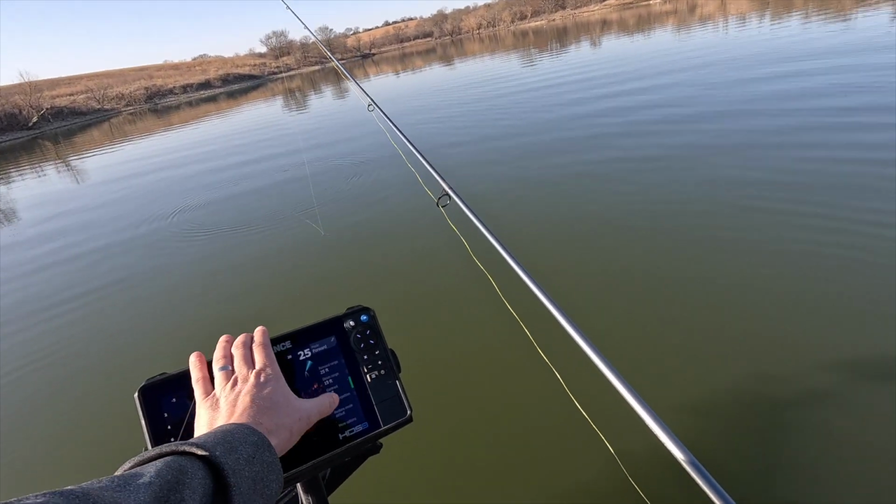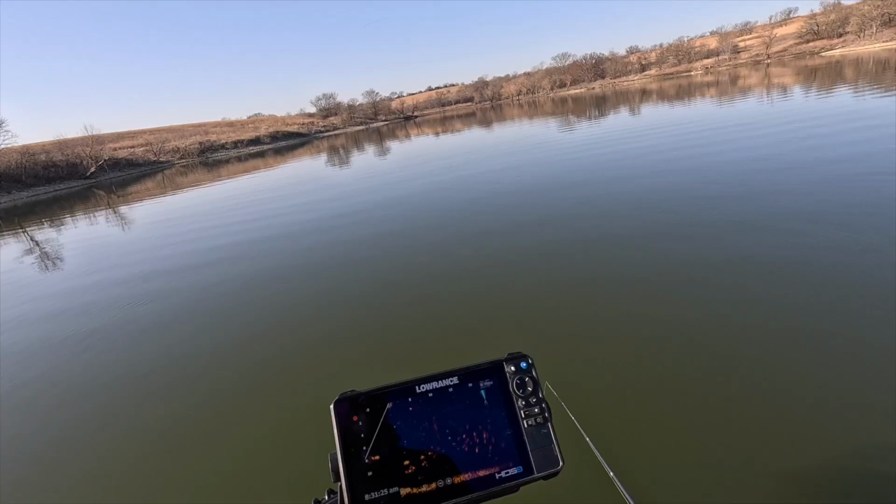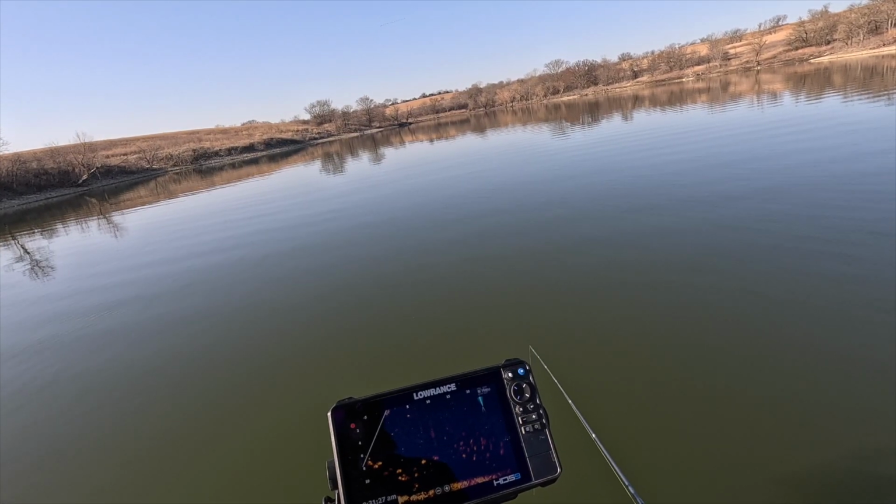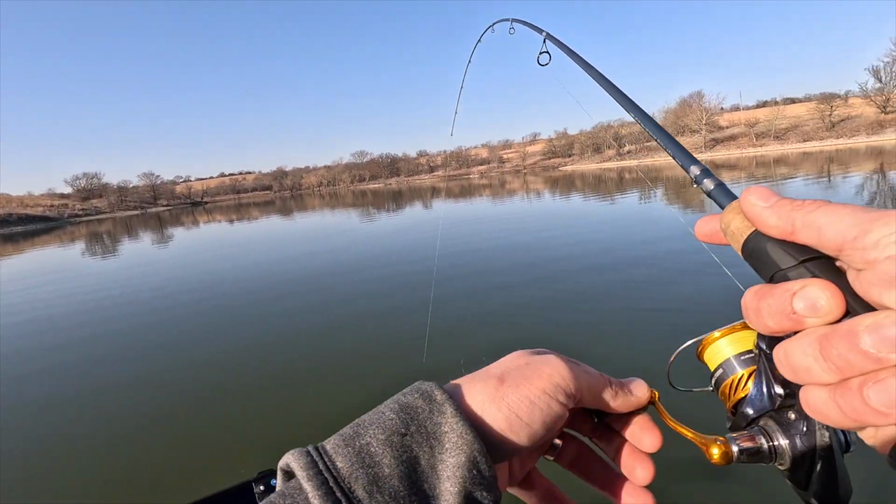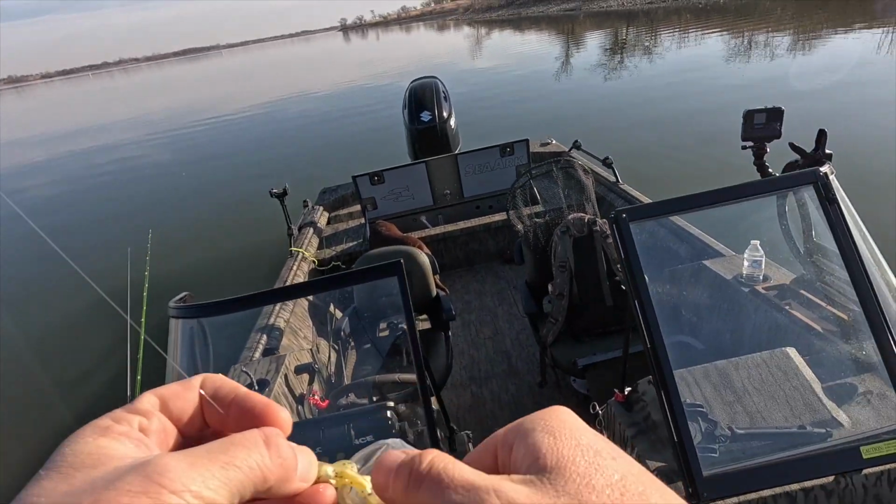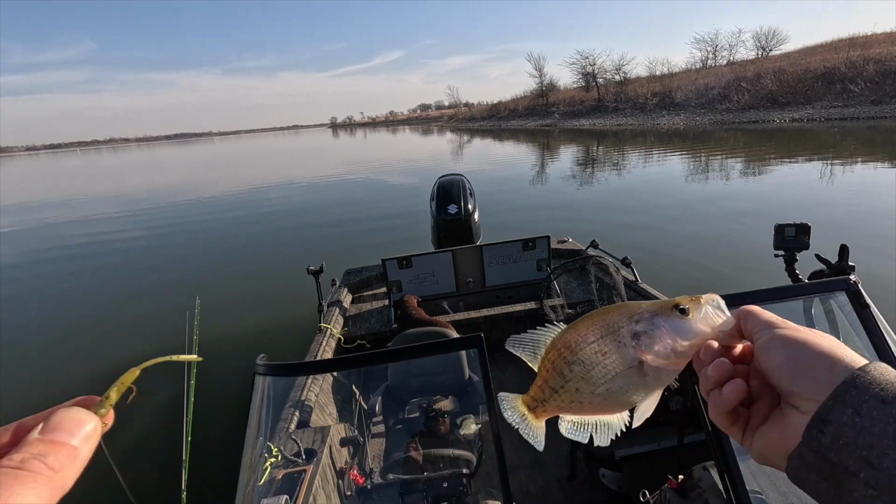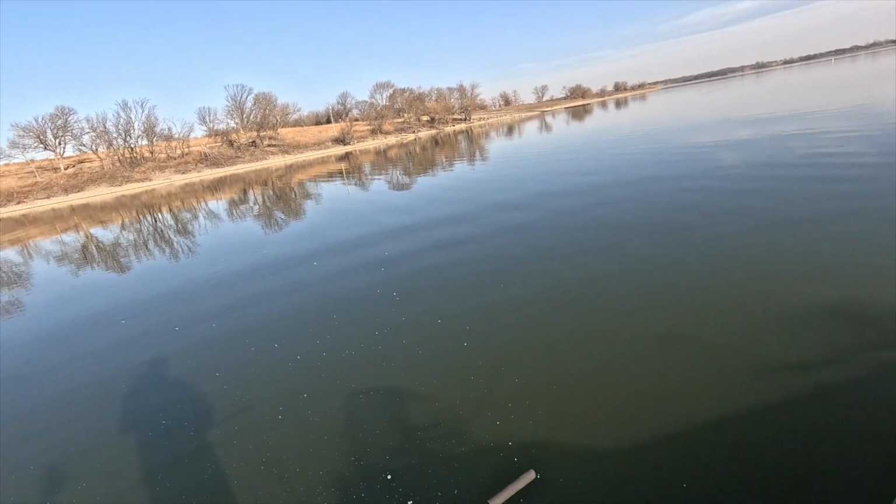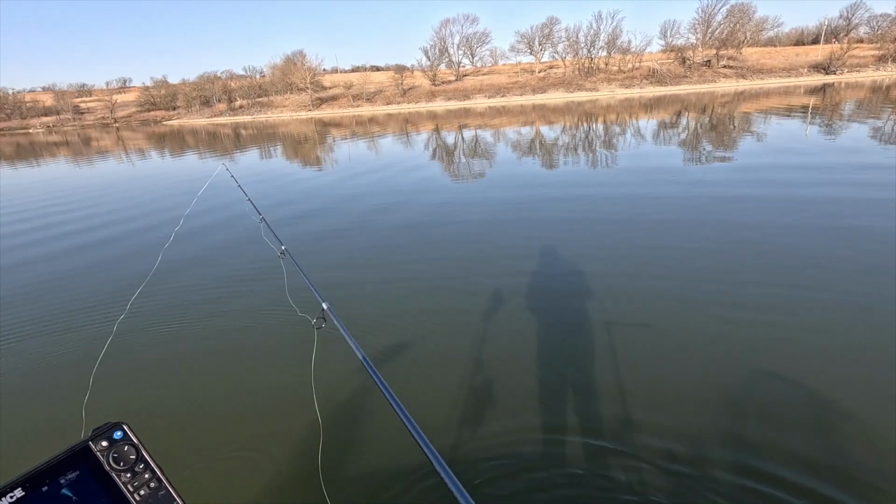There's just piles of them, piles and piles. Oh yeah, we're in a pretty decent spot here, I'd say. That one might have been 10, but he's a little bit short for my liking anyways.